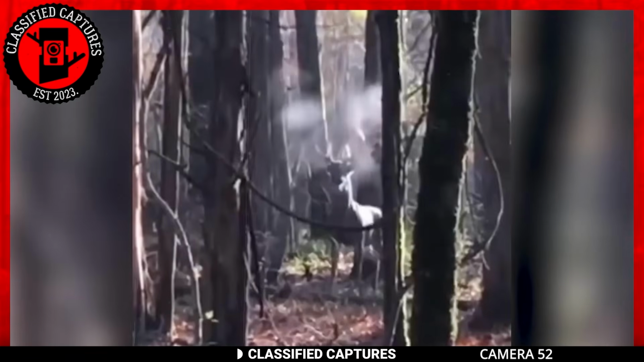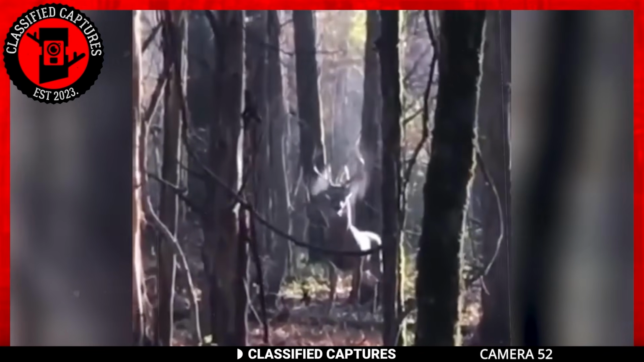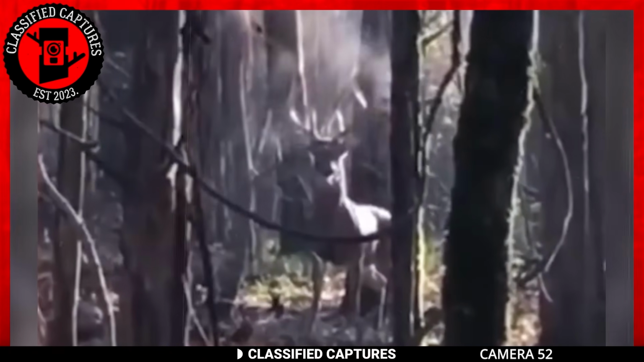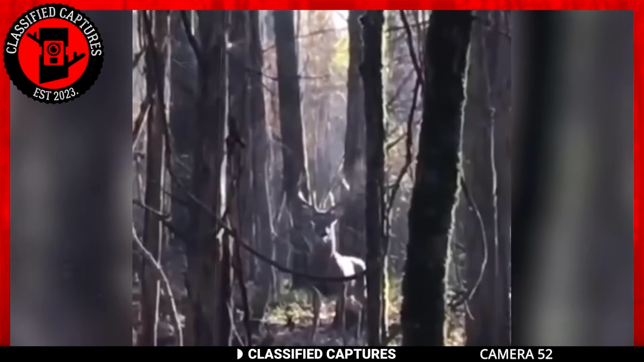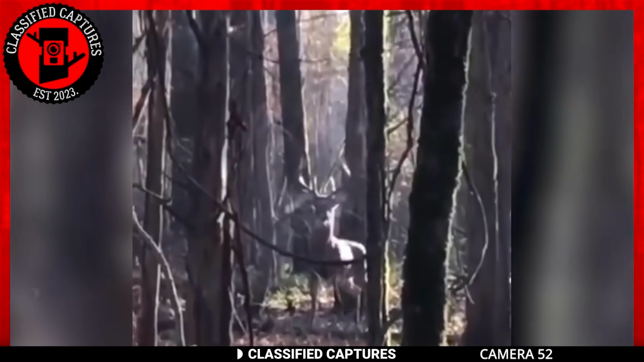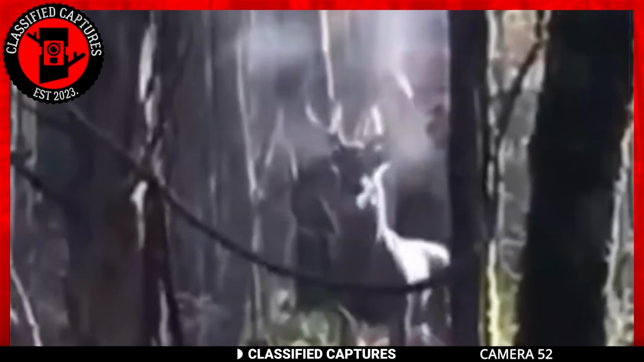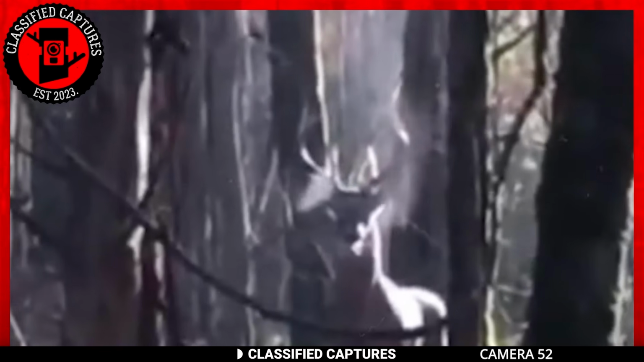Stepping away from the supernatural, enjoy this footage of a majestic stag. Now, imagine exploring the woods only to be stopped dead in your tracks by something like this. The stag stamps its feet and lets out a powerful snort. As if that weren't intimidating enough, each snort releases steam into the atmosphere. Watching it on screen is already frightening.